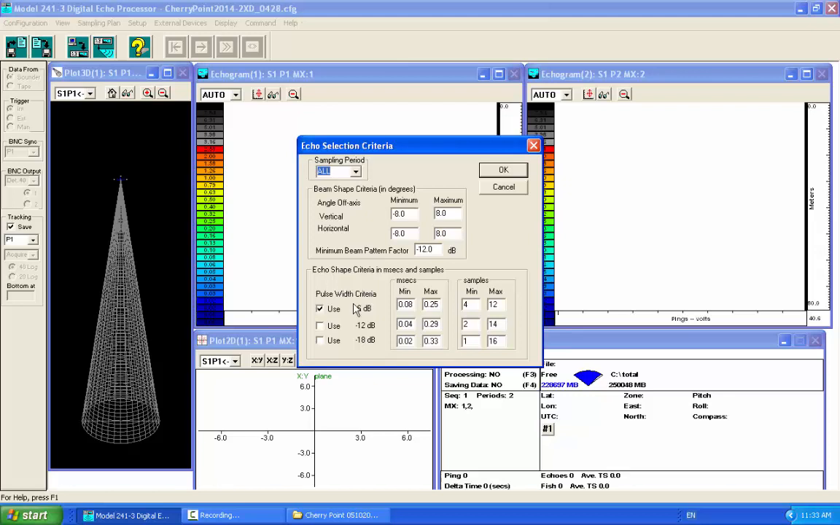And in the same way, the default, we talked earlier about maybe optimizing target strength measures. A lot of times I'll even collect data where I won't turn on pulse width criteria at all. Again, if you're using an Echoscape approach, try to keep things open and just get all my echoes above some threshold.